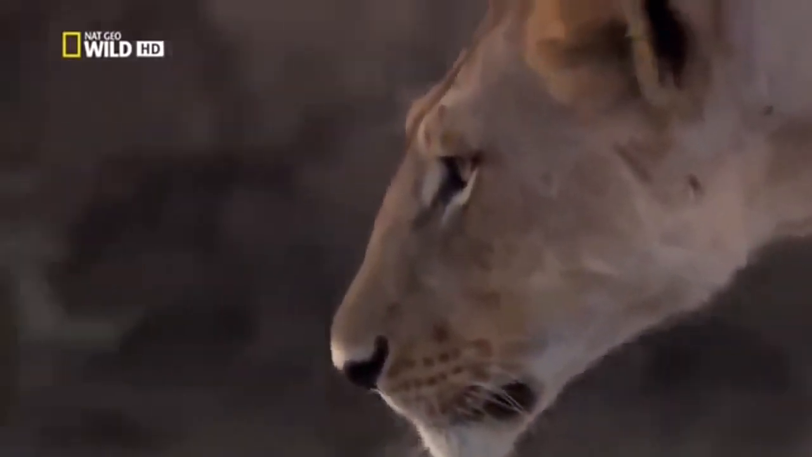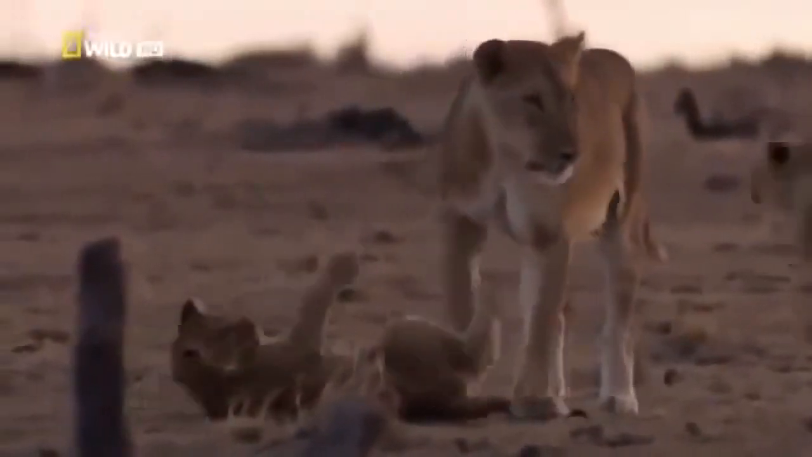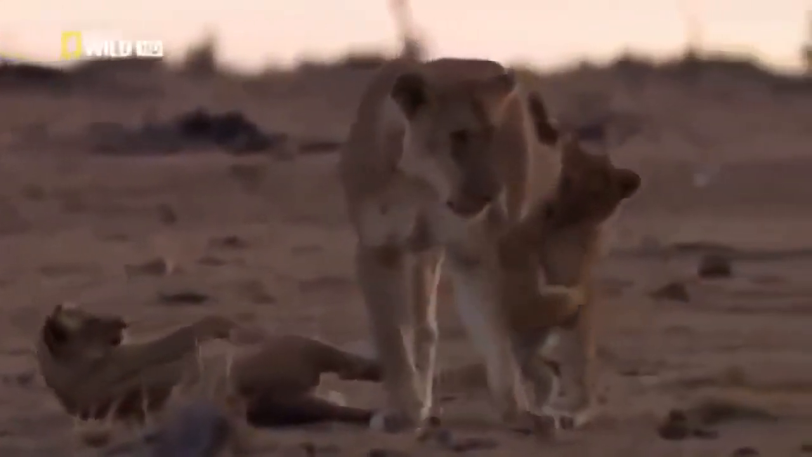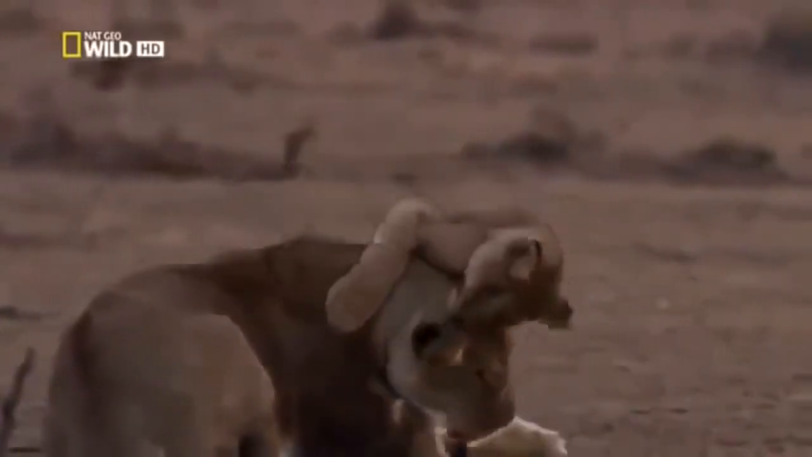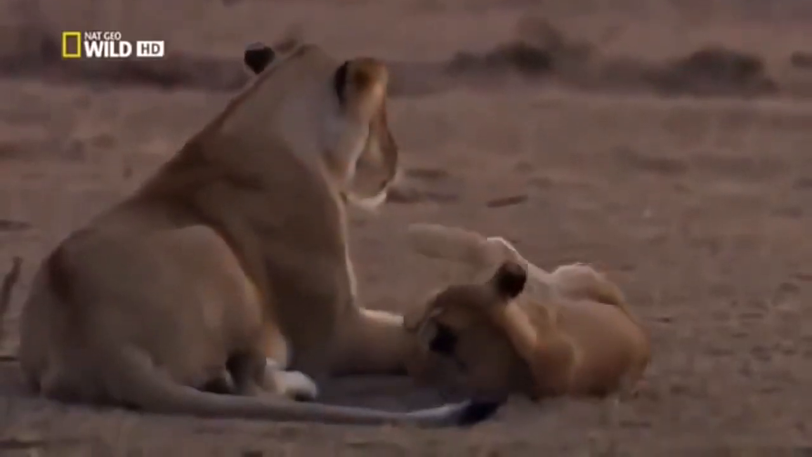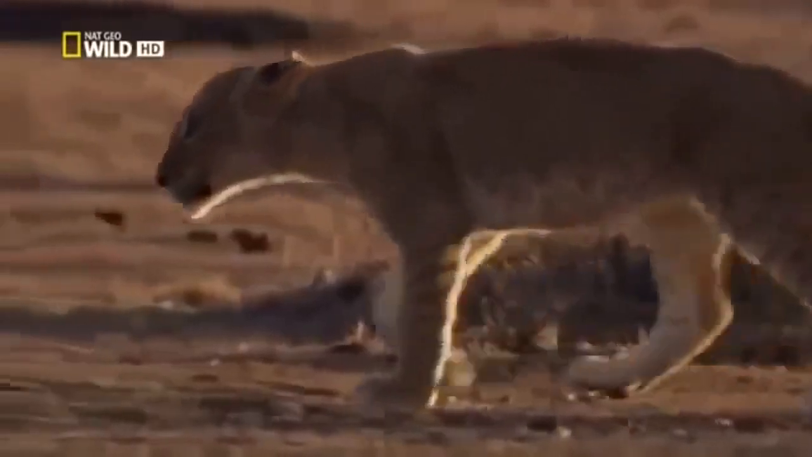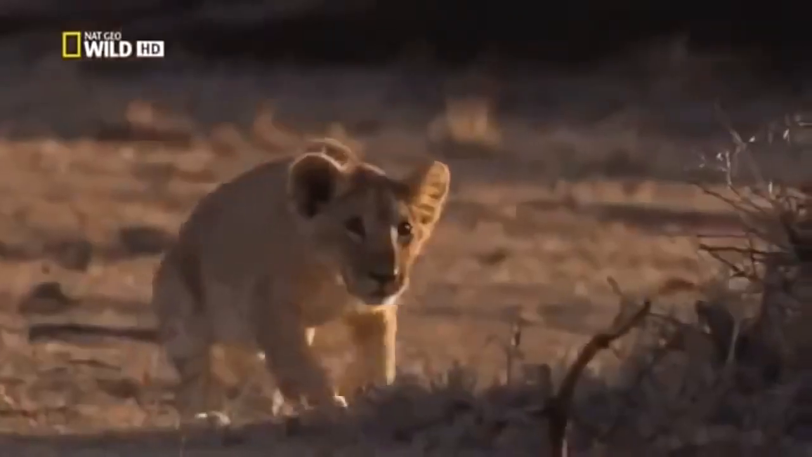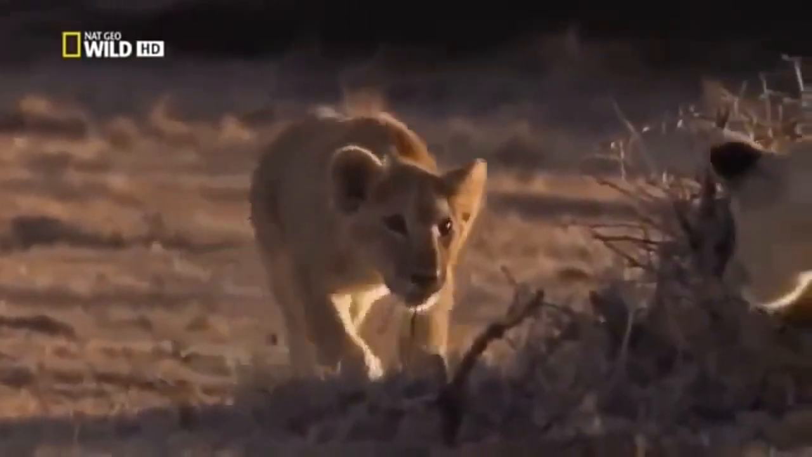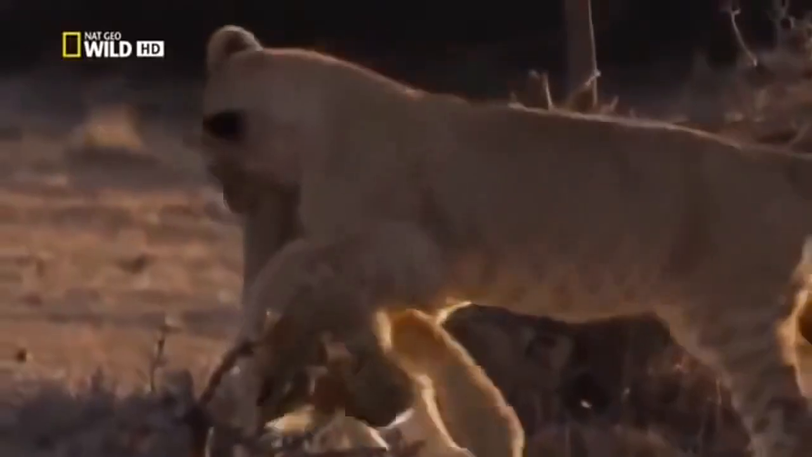For much of the daytime, lions endure heat and harsh sunlight. Dusk comes as a welcome relief. As the heat subsides, the cubs are up and ready to play. At just 4 months old, they're beginning to explore the world. To become successful adults, they'll have to learn to hunt. They practice the moves they'll need later in life. Moves their mothers will use tonight.